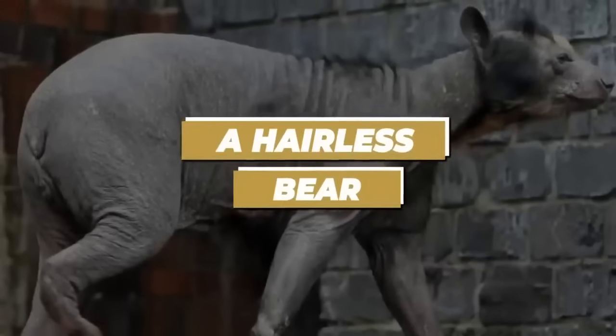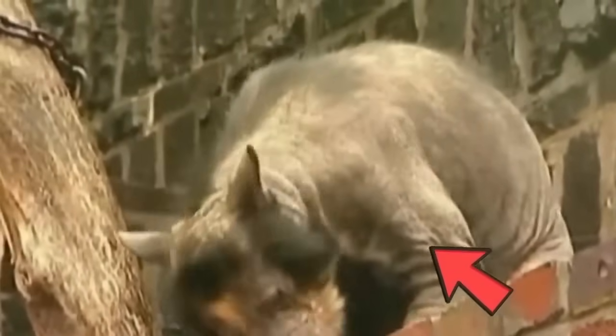A hairless bear. You might have seen this terrifying creature on many videos on YouTube, but is it really an alien-like being looking for humans to eat? Let us tell you, it is not an alien, nor a strange creature. Instead, it is a bear who lost all of his fur for reasons unknown.